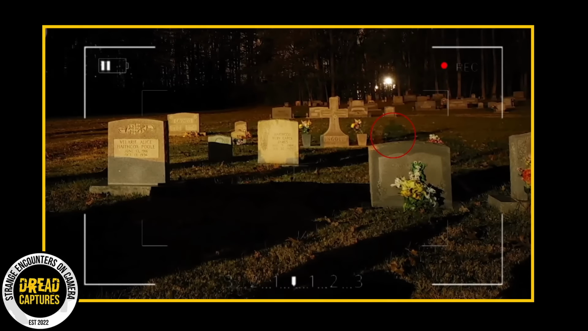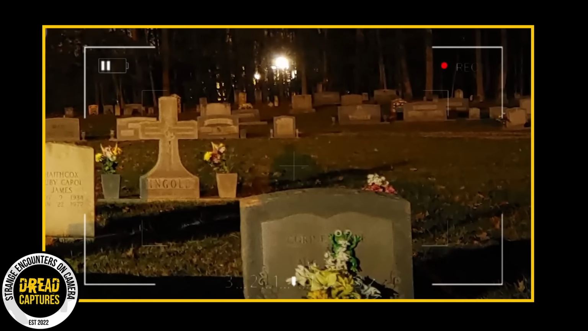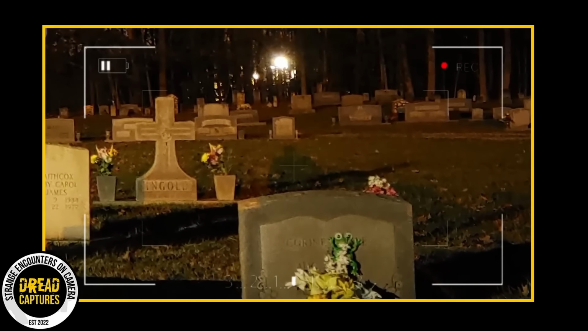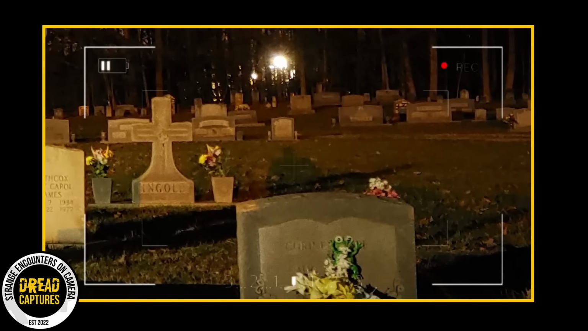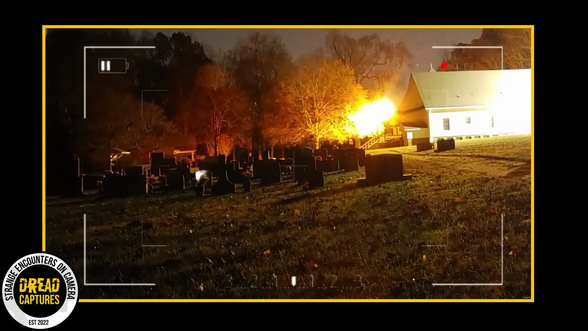Now, if we take into account Philip's lifelong encounters at the farm, along with these odd photographs and the existence of the old cemetery, it certainly suggests the possibility of supernatural occurrences. Alright, so I have to ask you guys, what do we think of Philip's story? Do we think there are ghosts lingering around this property, or is he just having a little fun with us?